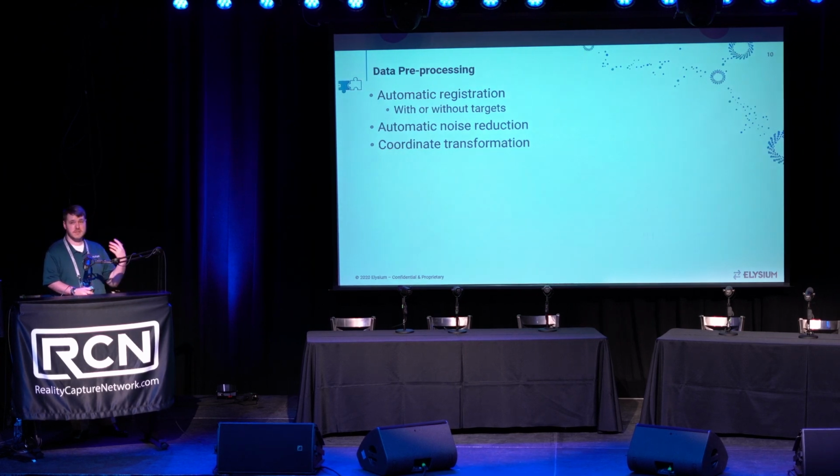So from there, we're going to get into some pre-processing. That's your registration, that's your denoise, that's preparing the point cloud data for usability throughout your process.